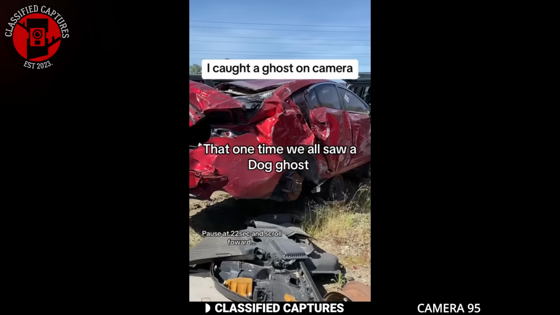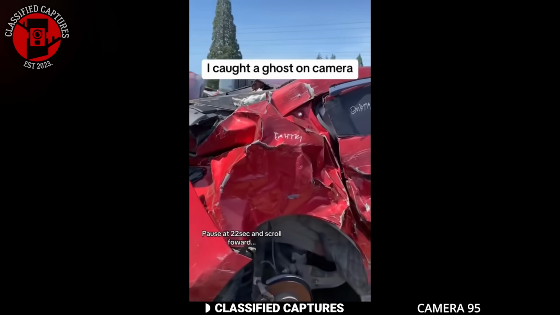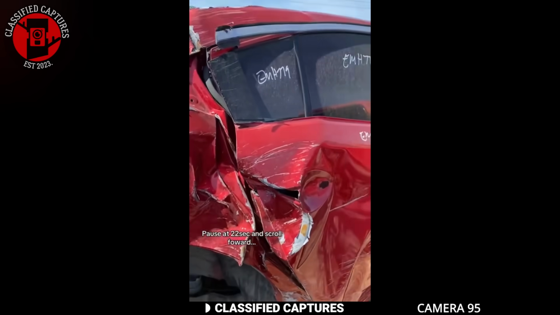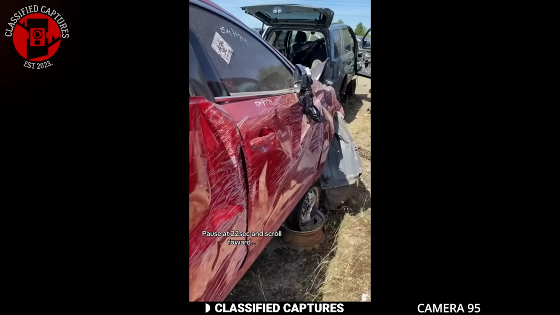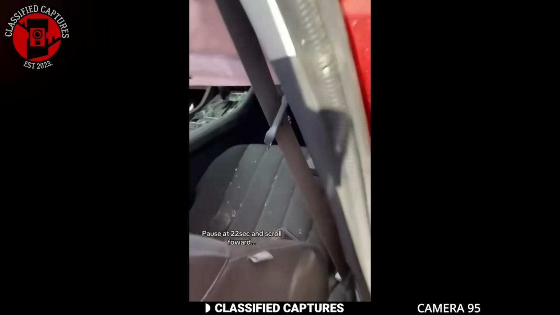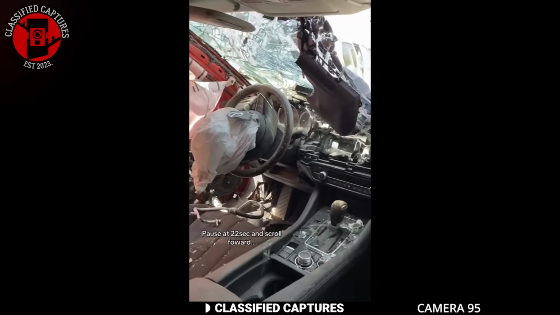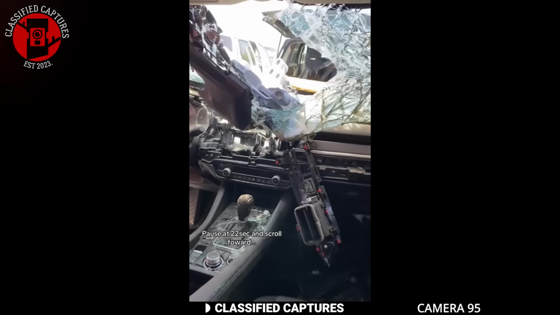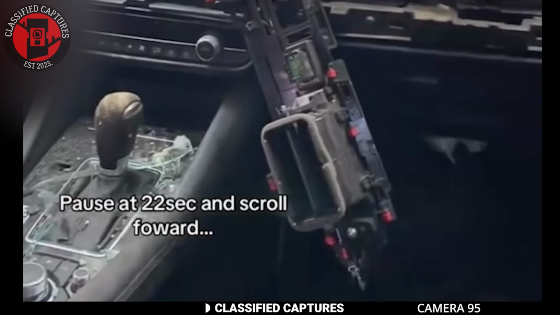This TikToker, known for sharing videos of wrecked cars and the stories behind them, posted something that completely caught her off guard. In the footage, she was showing the inside of a damaged car, explaining the backstory of the accident. But when the camera panned over the front passenger floorboards, something unexpected happened. A pair of tiny glowing eyes appeared and then vanished. Take a look again in slow motion.